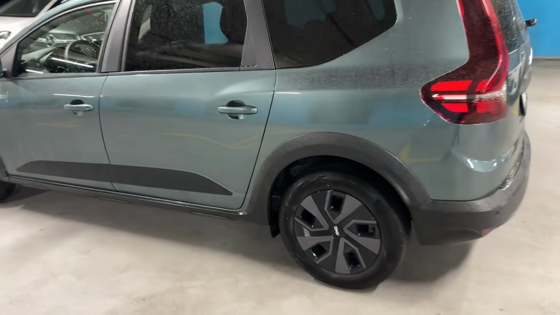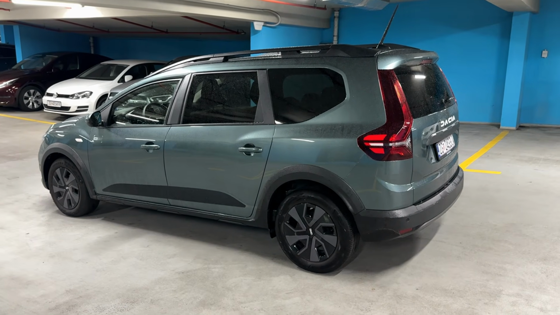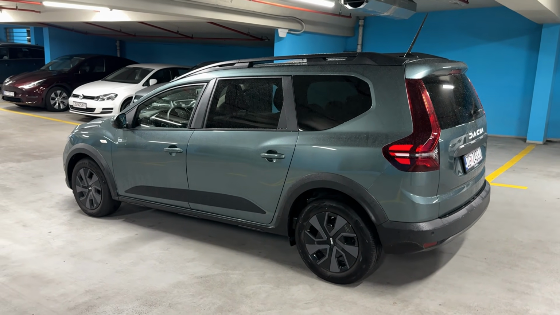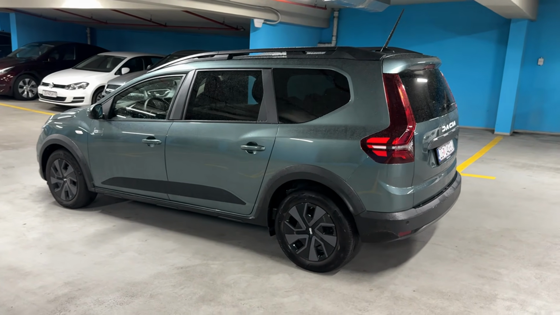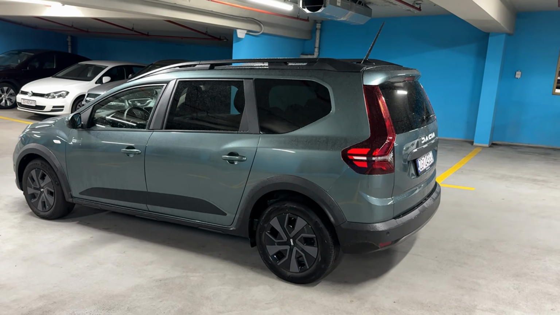Now moving on to the rear of the car, and actually the side profile here, of course. So the car was the longest Dacia model until recently, because now Bigster is the longest one. So this one measures 4 meters 54.7, and Bigster is 4 meters 57.